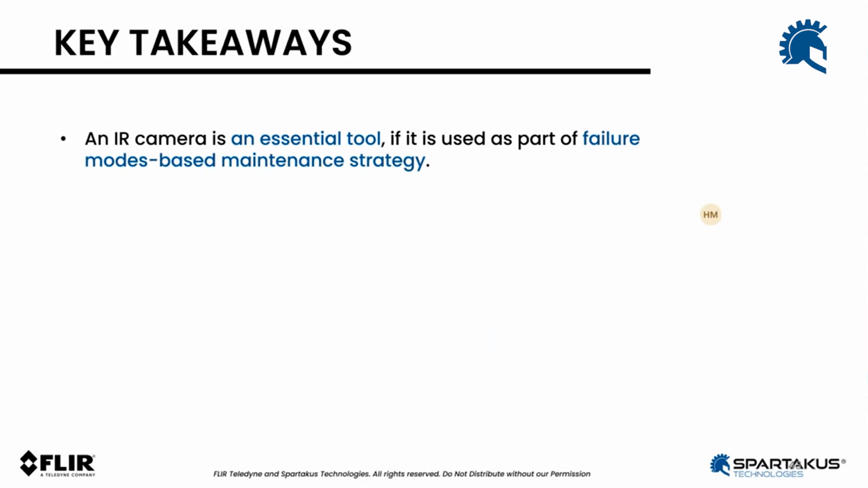So, key takeaways. We're approaching the end of this webinar. If I have to summarize all of the key takeaways: an IR camera, as we've seen, is an essential tool if it's used as part of a failure modes-based maintenance strategy. The idea is not to acquire a tool because it's cool, because it's trendy, or because it's a buzz. It's because it's going to serve a purpose and deliver value to you. It's not just about acquiring a camera, it's about putting that camera as part of a global maintenance strategy.